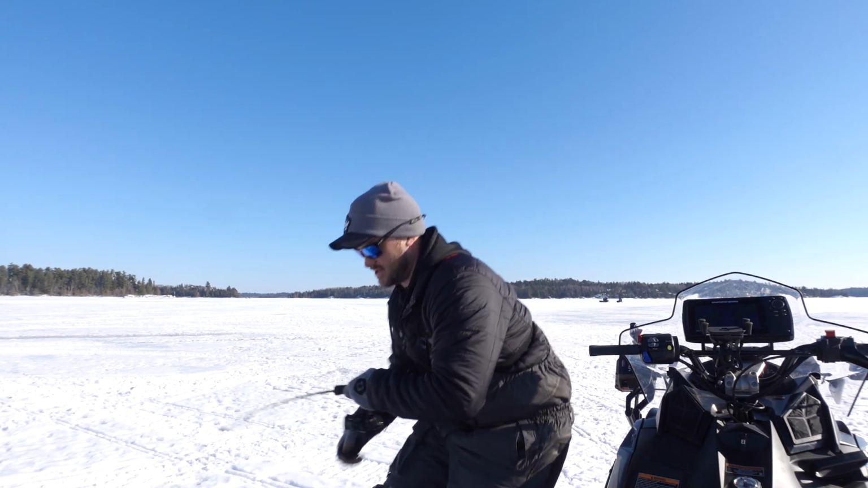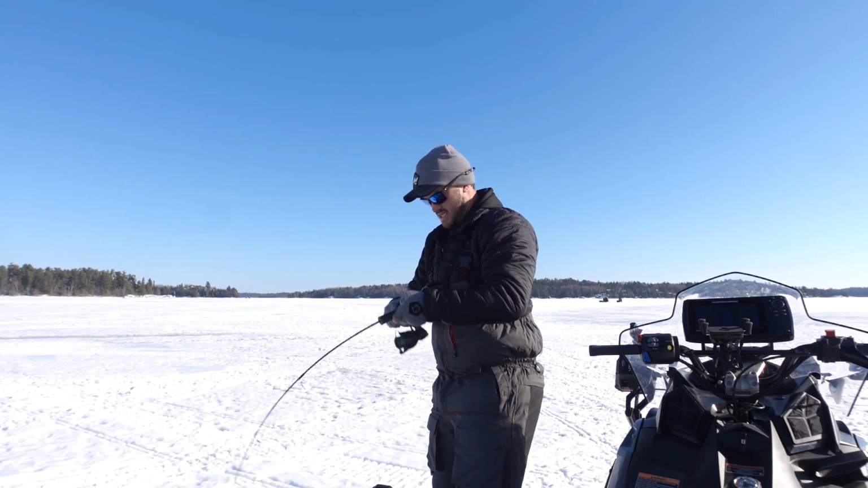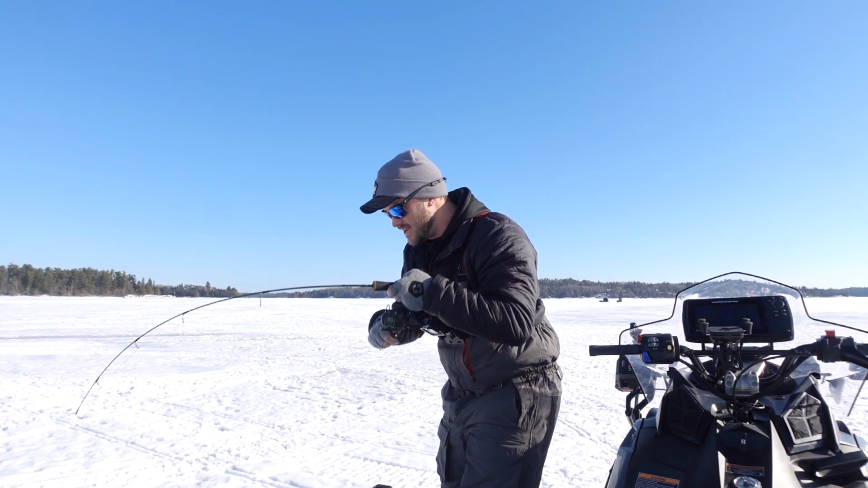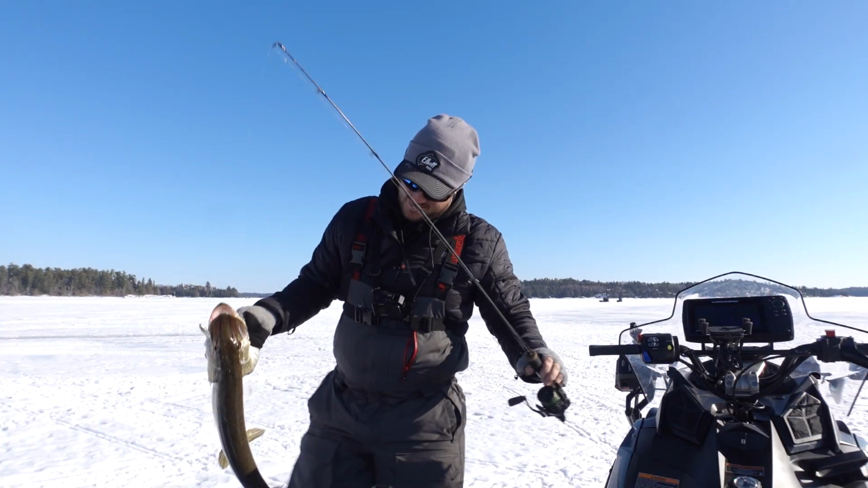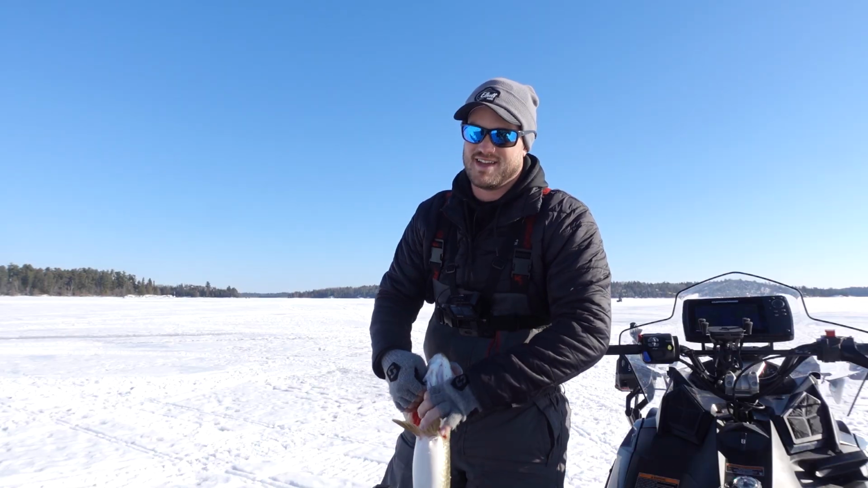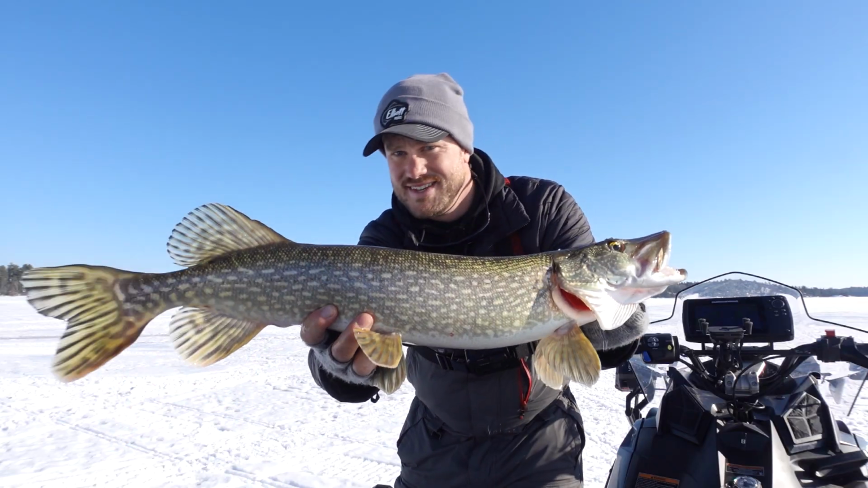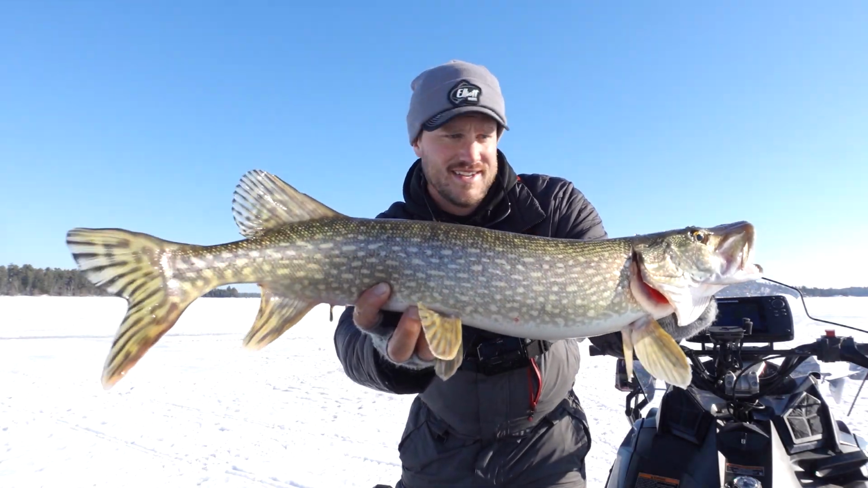Oh, let's see if I get my transducer out. Don't think it's giant. Finally got him to eat though. Decent fish. Oh, it's a pike. Shoot. Decent pike, but man, he actually was almost eating like a lake trout. Definitely wanted it on the drop though. Shoot, I thought that was going to be a Laker. Decent little pike though.